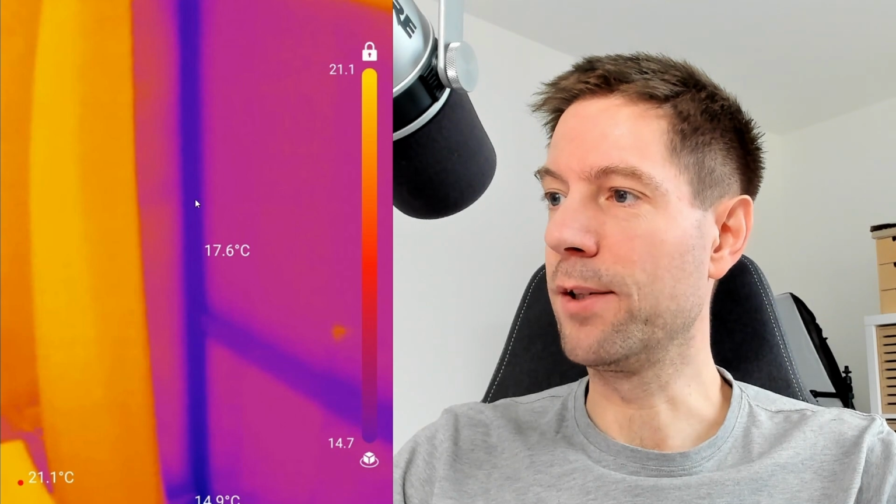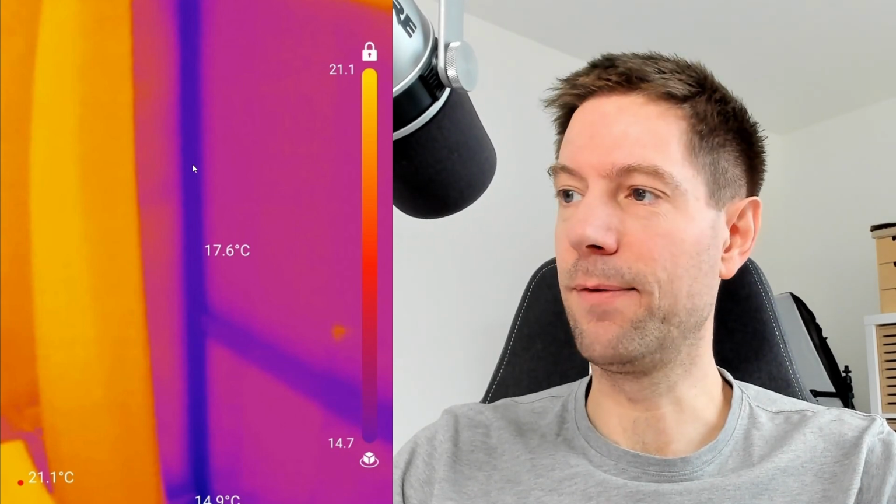So we have metal window frames. They are quite modern ones, and they've got a thermal break in between. You can see there's a sort of plastic break between the inner and the outer metal components of the frame. But obviously these are still letting some heat out through the building. The window frames themselves are significantly colder than the rest of the room, as you can see.